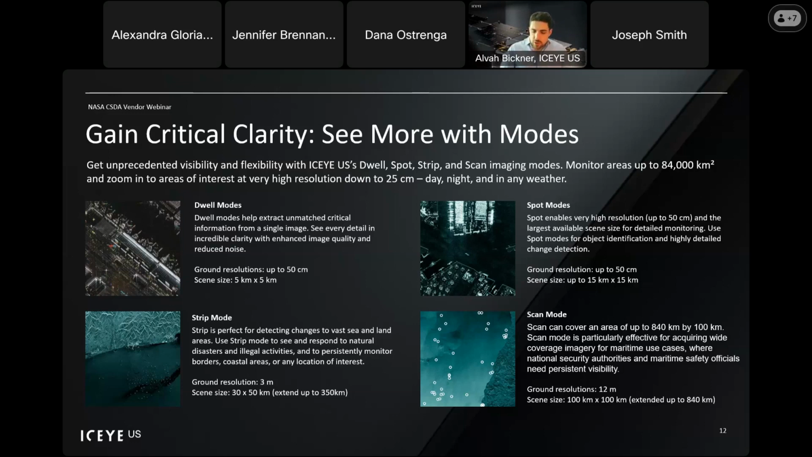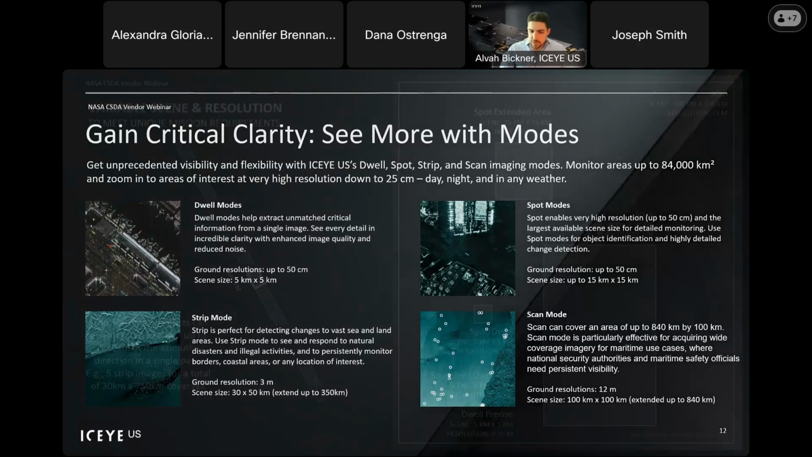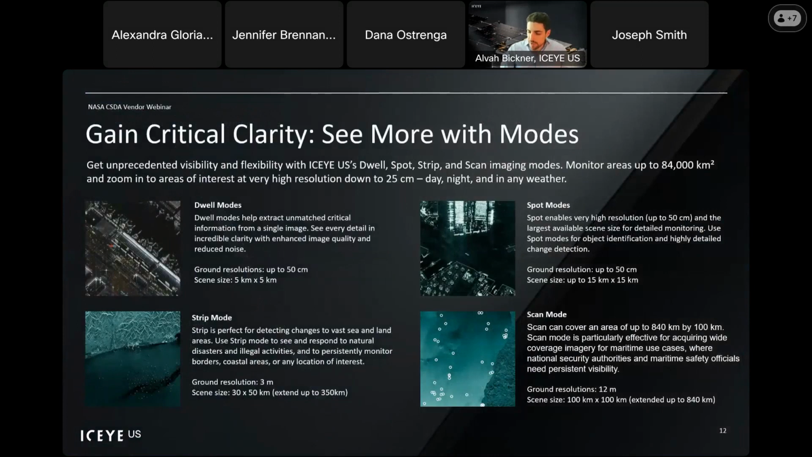Scan mode increases that size to 100 kilometers by 100 kilometers, and we can extend that also in the along track up to 840 kilometers. This mode is particularly effective for acquiring wide imaging modes and acquiring wide coverages. National security and maritime safety can benefit greatly from this type of imaging mode. Go ahead, Alexandra.